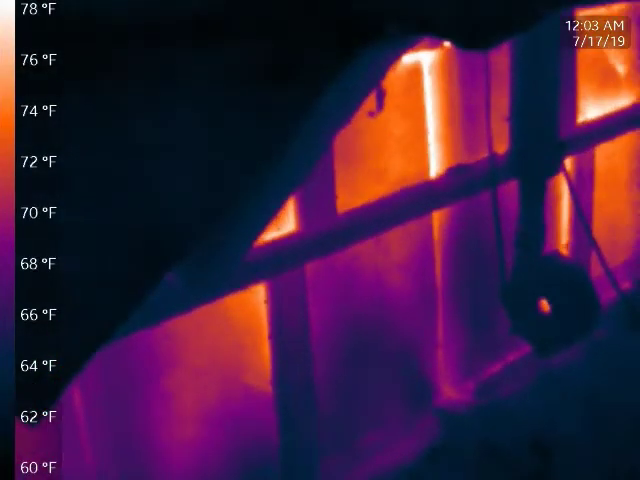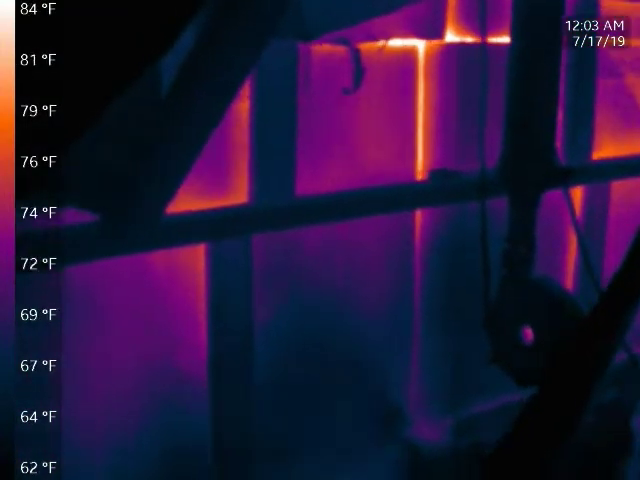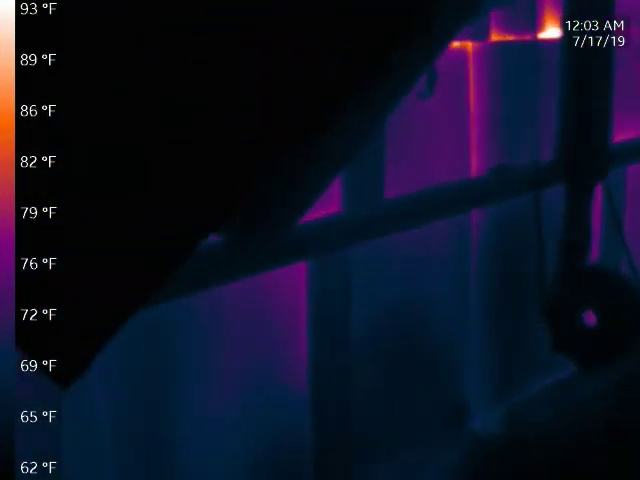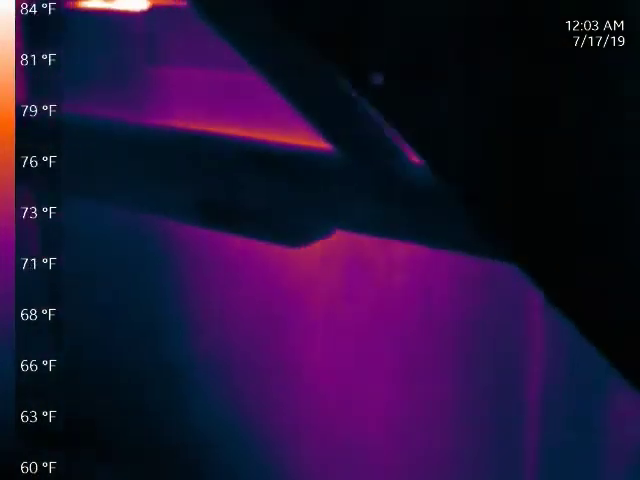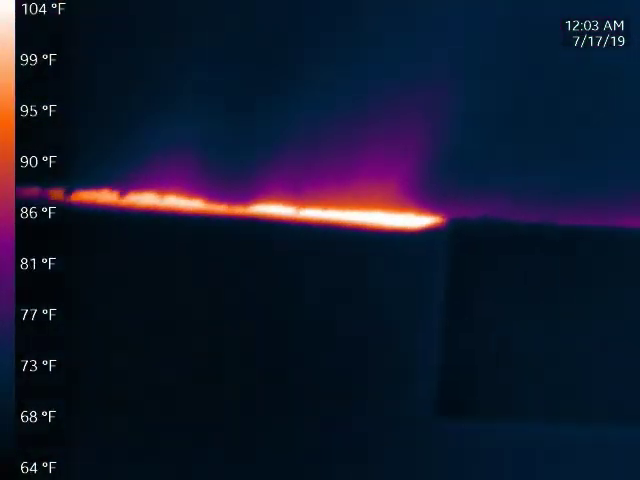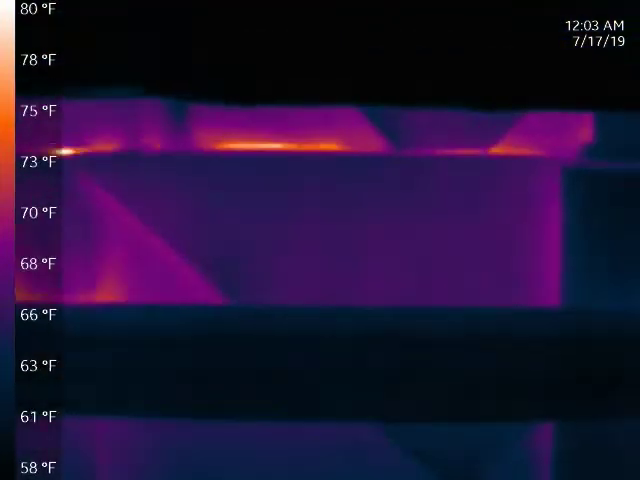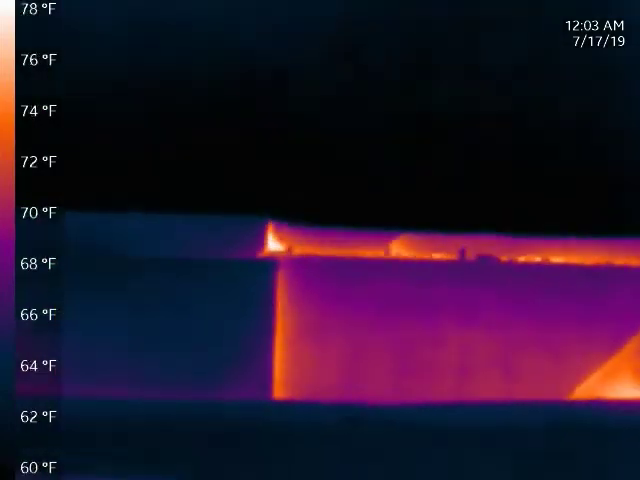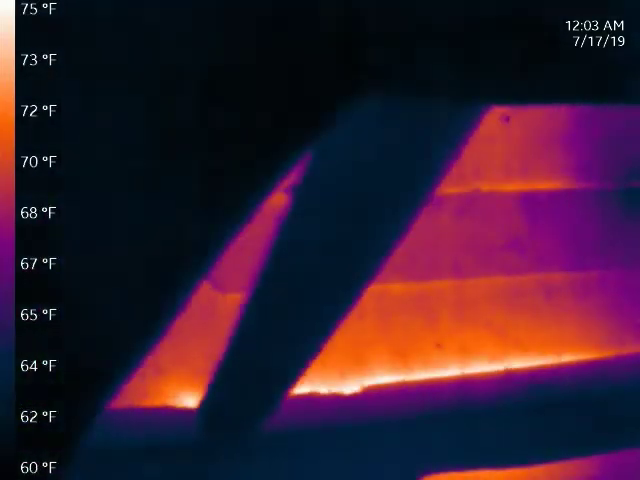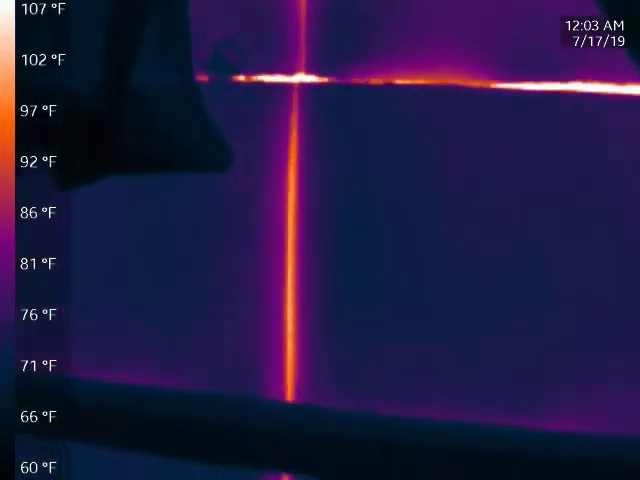You can definitely see some of the brighter spots there. Those are places where there's creases between the different panels. And then the very, very bright spots are gaps. And we have 36-inch high panels sitting under 18-inch high panels. So yeah, that's how you see the really bright spots. And we have a nice heavy tarp covering the whole thing.